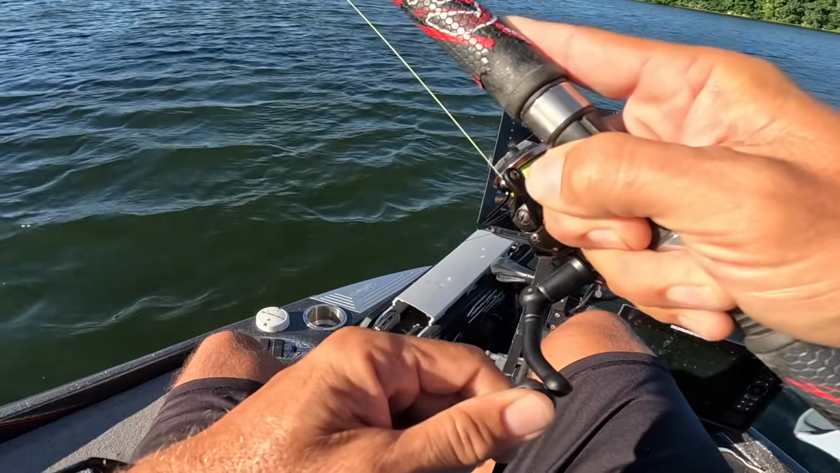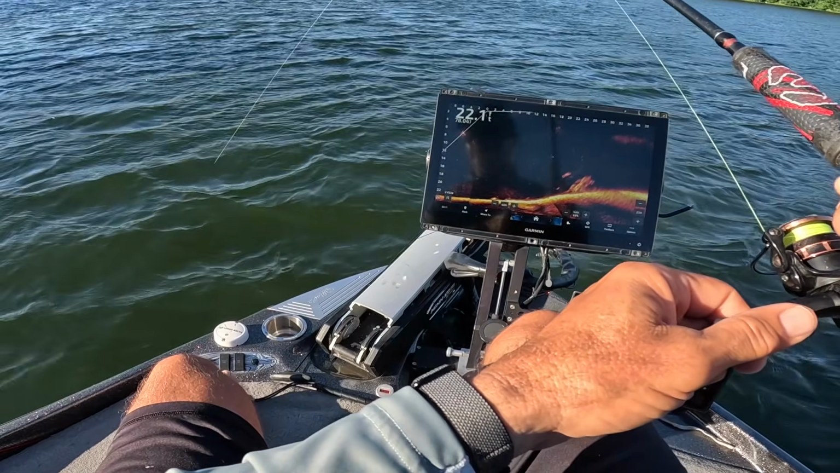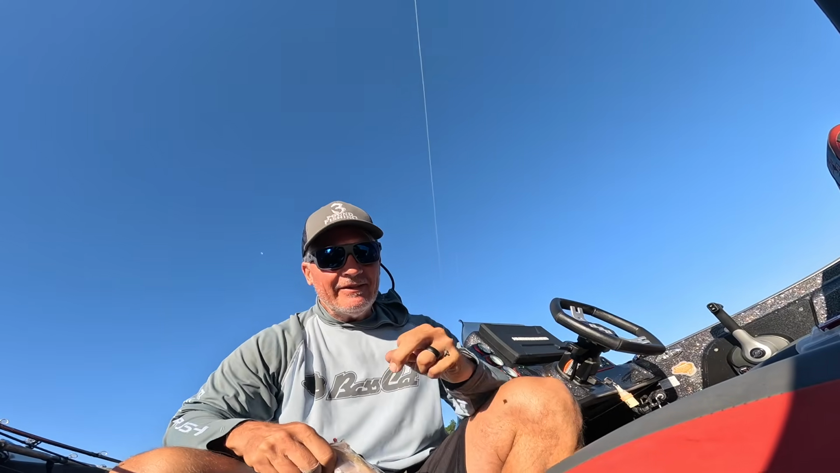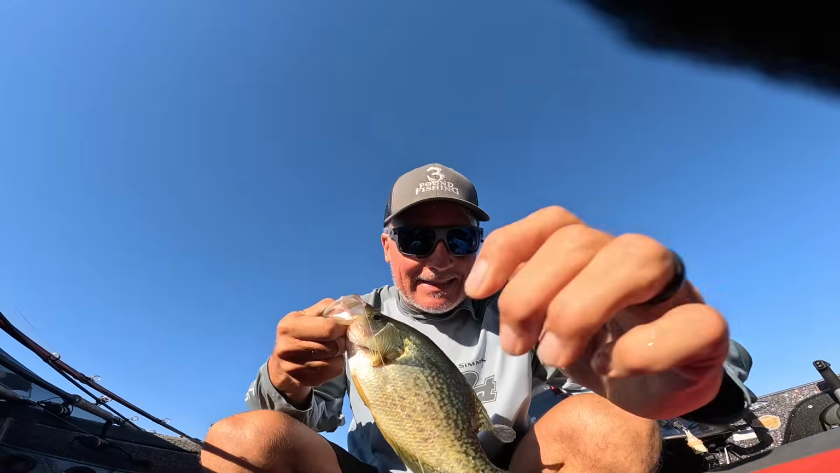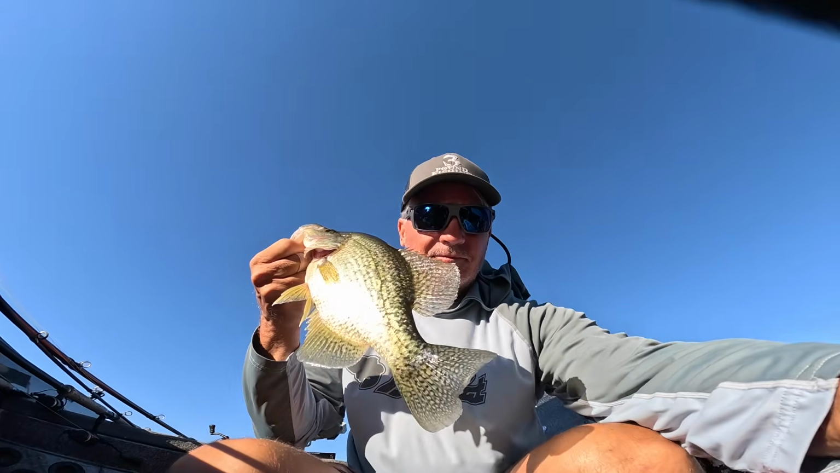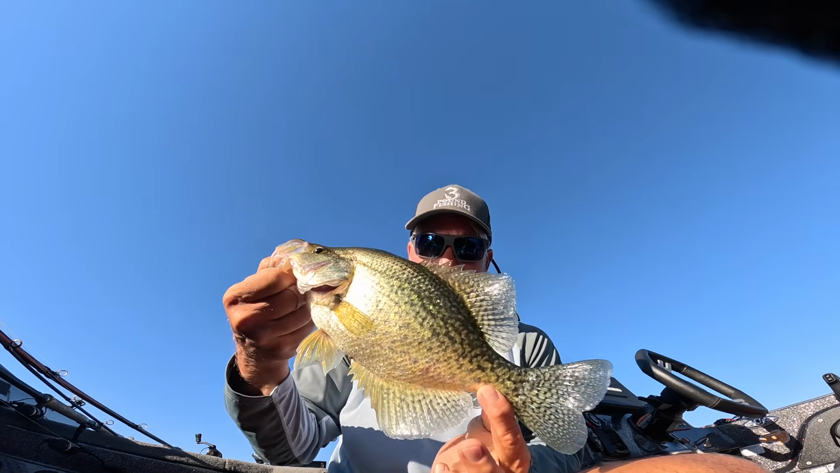All the way down there, guys. Man, I love the Striker 10. This is a good fish. Yeah, tournament fish right there. Bam. Even in the summertime, you can catch absolute toads. This is an absolute toad. On my home lake, this is a tournament fish. Right there. That's a fantastic fatty, big thick back. Oh, you gotta love it.